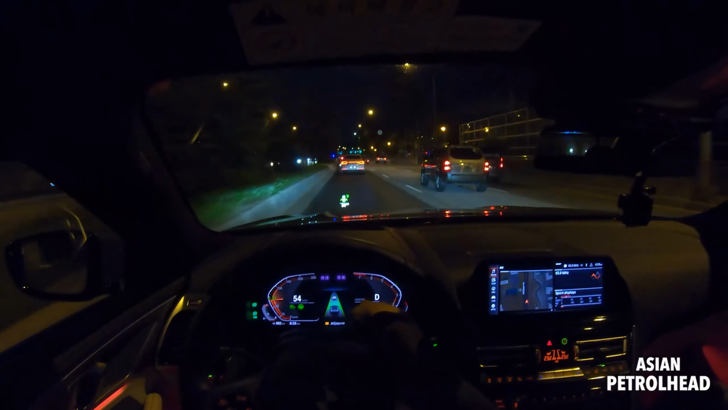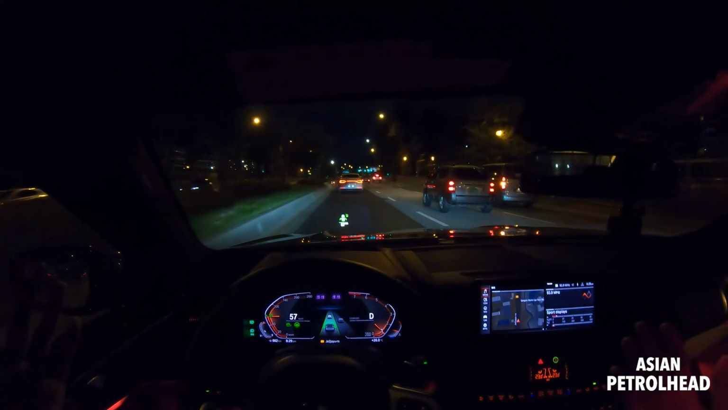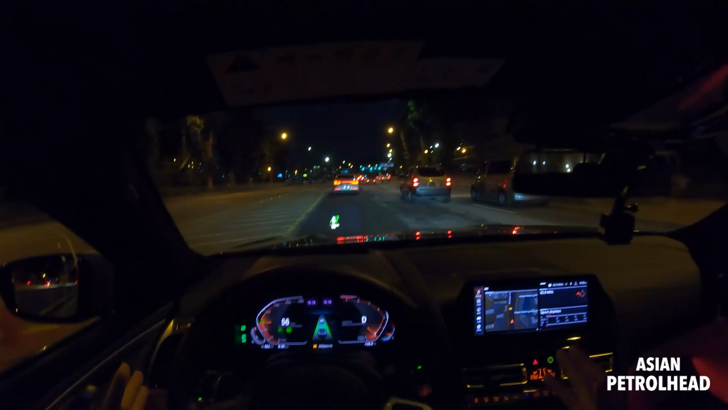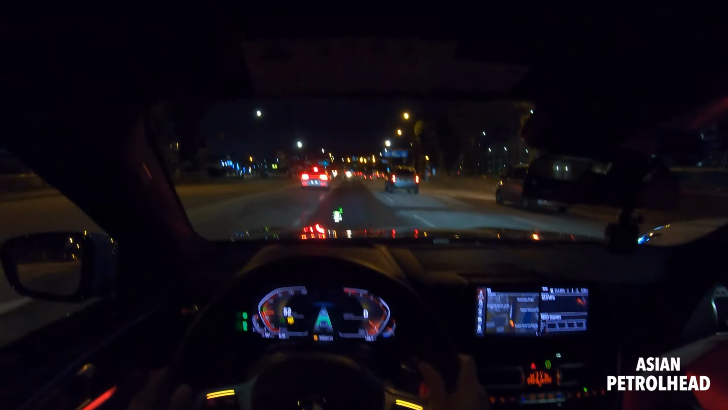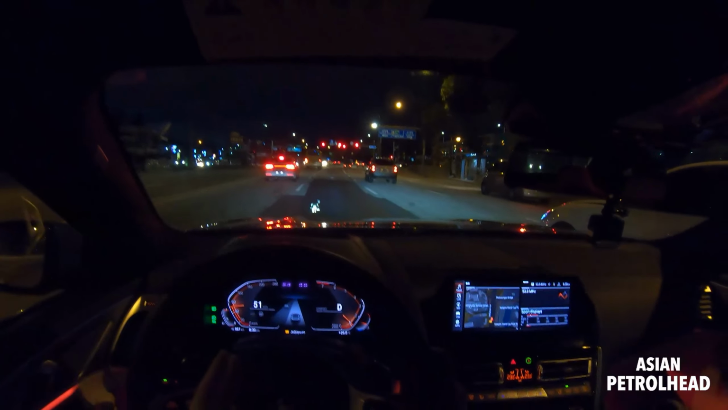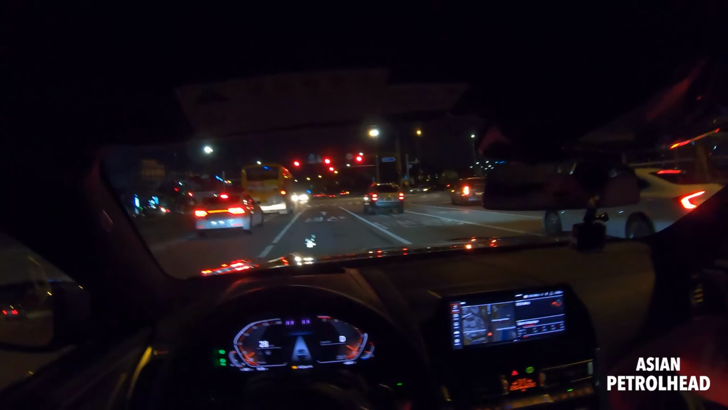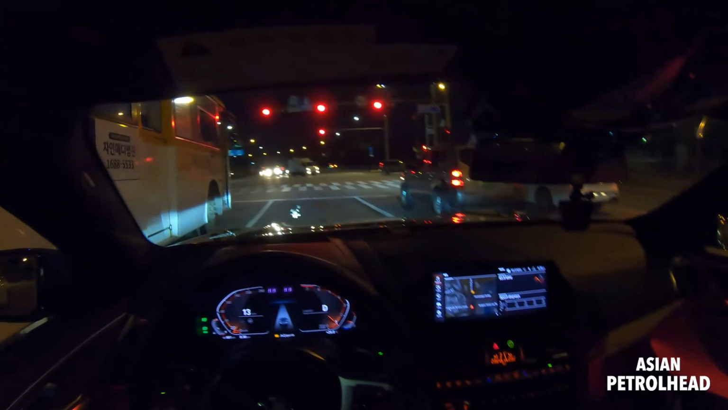And also, I really love the graphic in the middle. As you can see, it will also steer for you, but the lanes will have to be marked clearly, just like right now. If it's not clearly marked, the car will get confused. So this is just another driving aid, so you should always drive yourself.